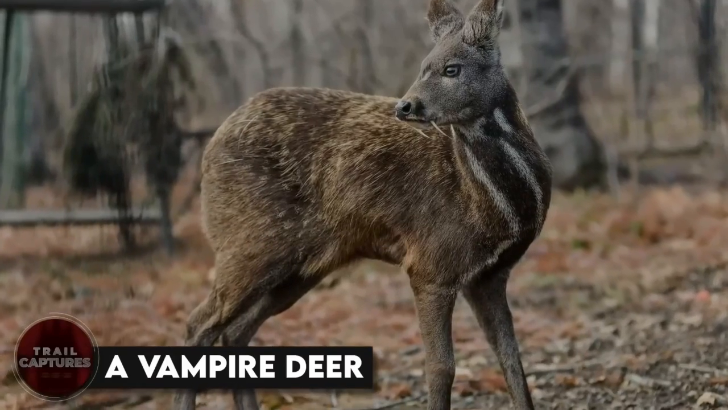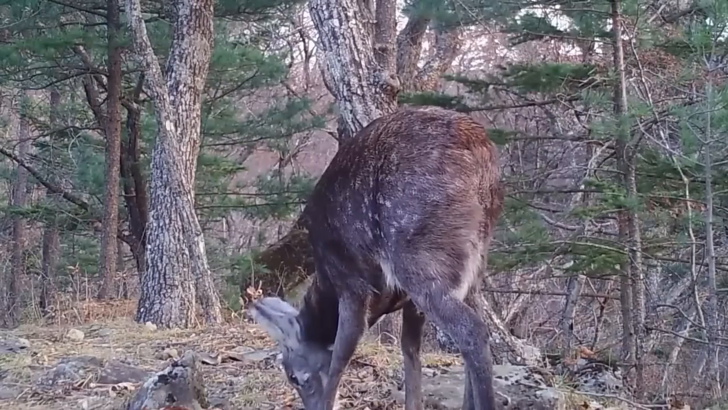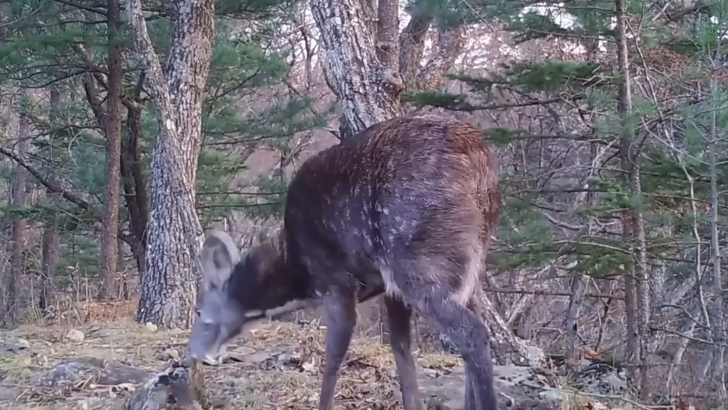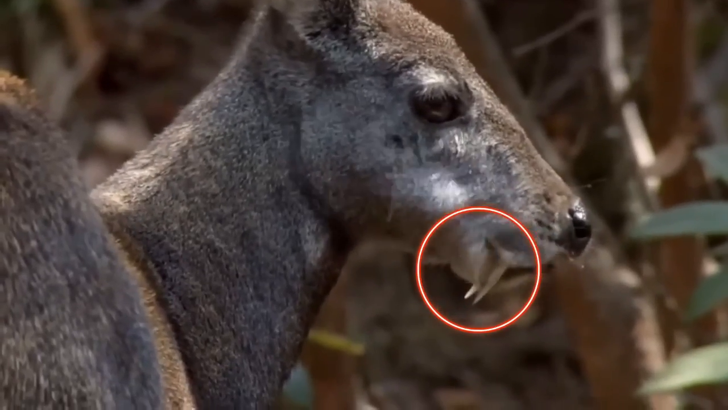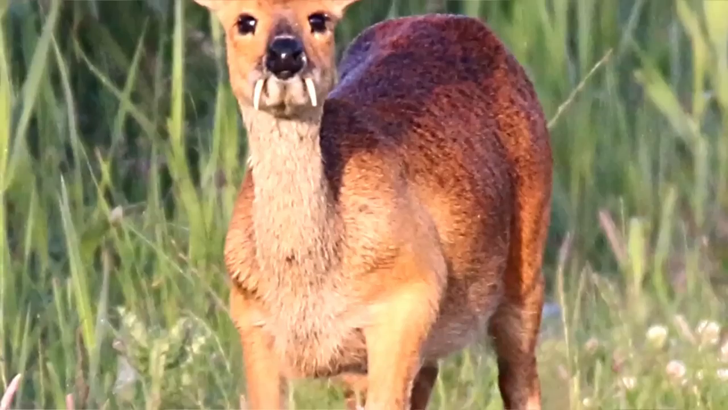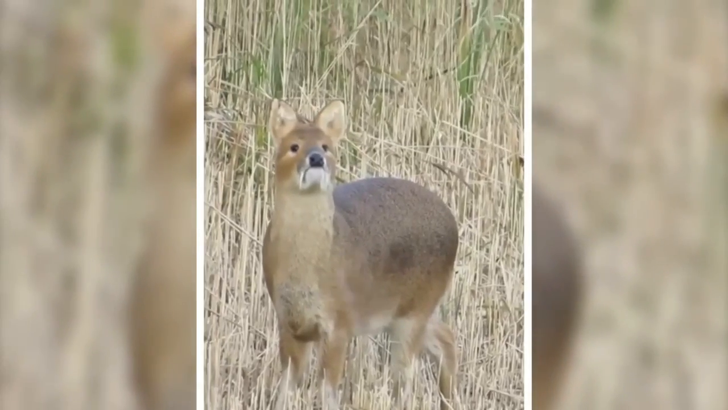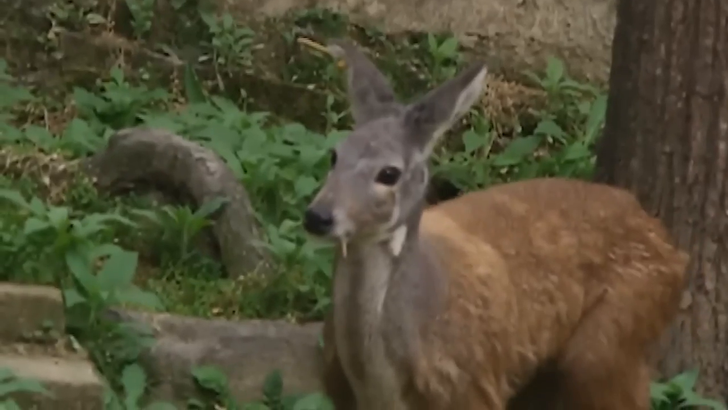A vampire deer. This trail cam footage shows a deer peacefully grazing on the ground. But if you think this is just a normal deer and nothing special, then let us tell you that it's no ordinary deer. This is a vampire deer, which are usually found in China and Korea. What's really interesting about them is their teeth, which are huge and tusk-like. They're pretty small, usually weighing between 33 and 65 pounds and standing only 2 to 3 feet tall. They like to hang out near water sources and wetlands and grasslands and are most active during the early morning and late afternoon.